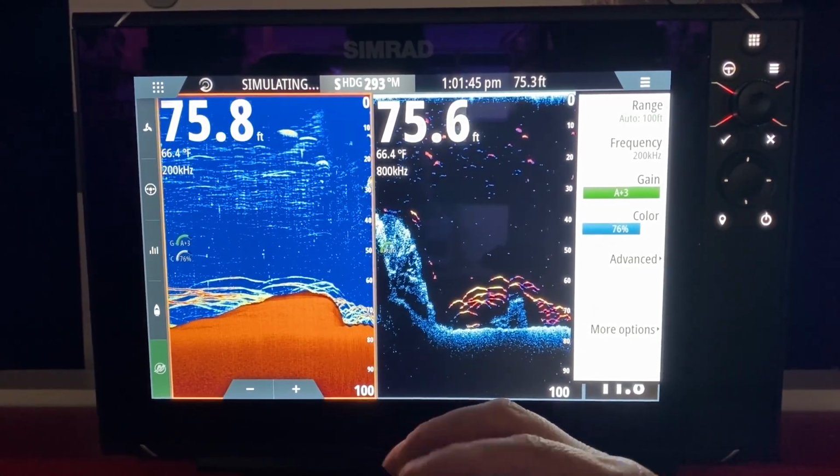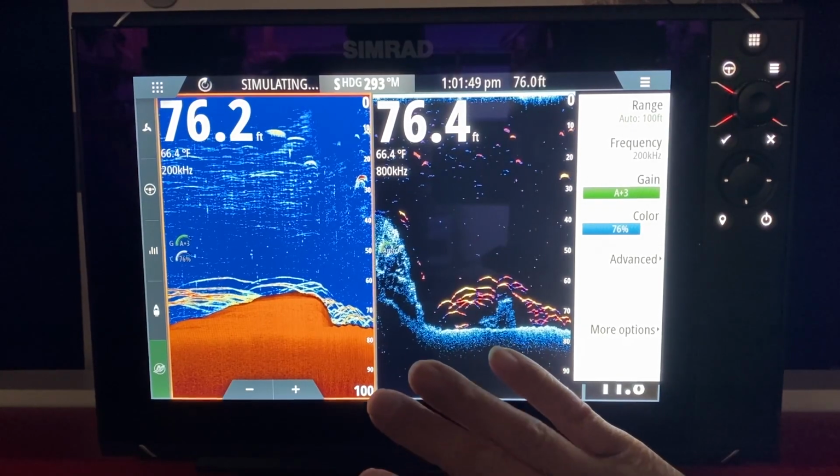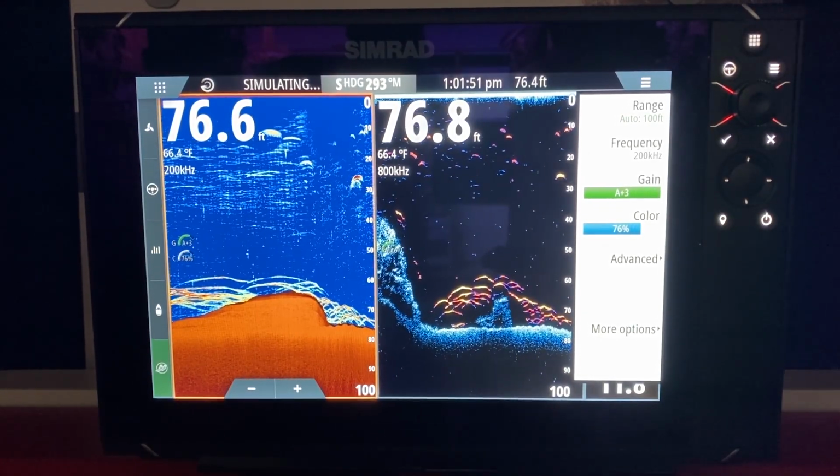That's using your Simrad. We're going to do more videos in the future, but right now we're just going to keep it simple on how to basically set up your Simrad very comfortably.